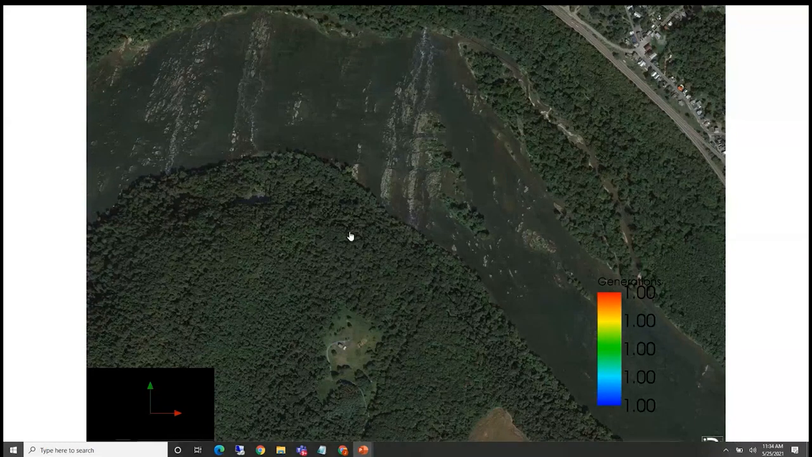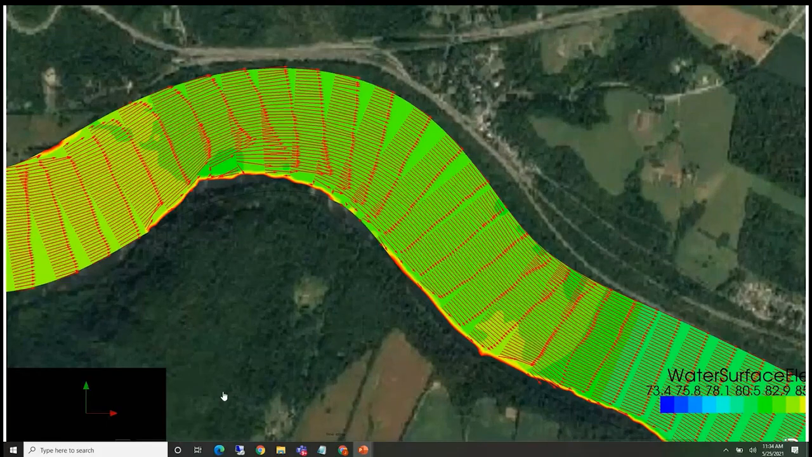Well, I guess there's something not quite right there, but let's skip that and we'll look at this flow field.